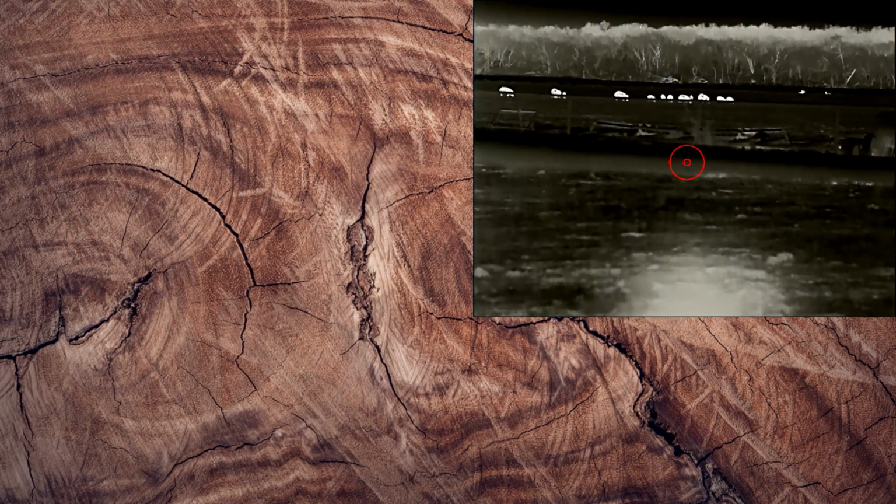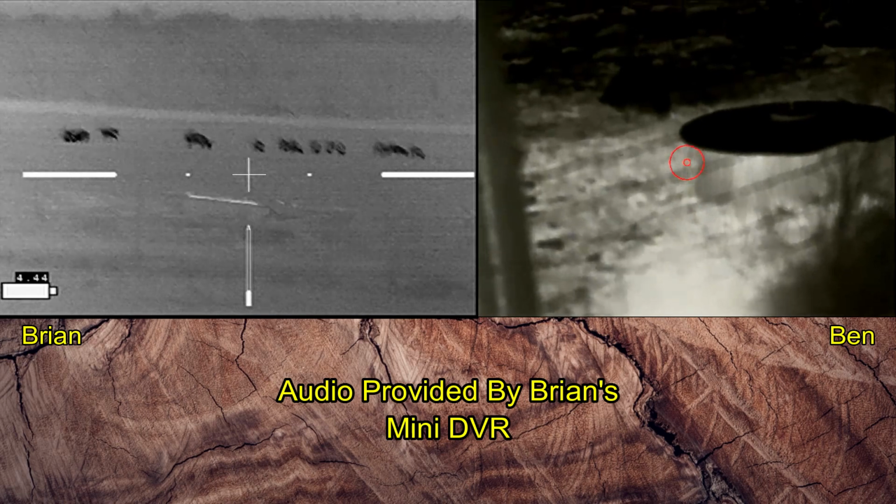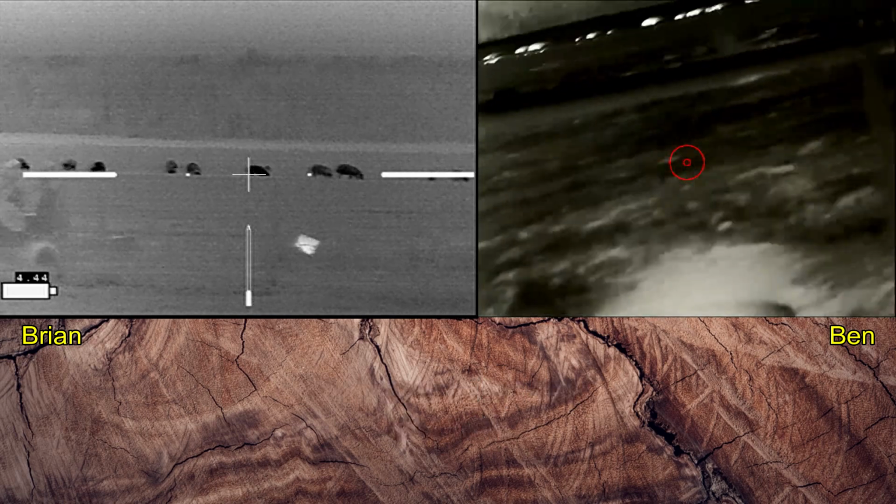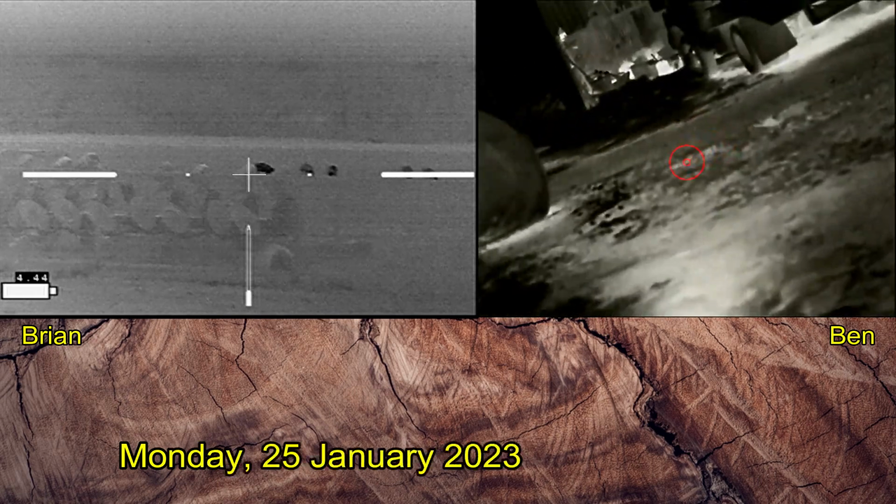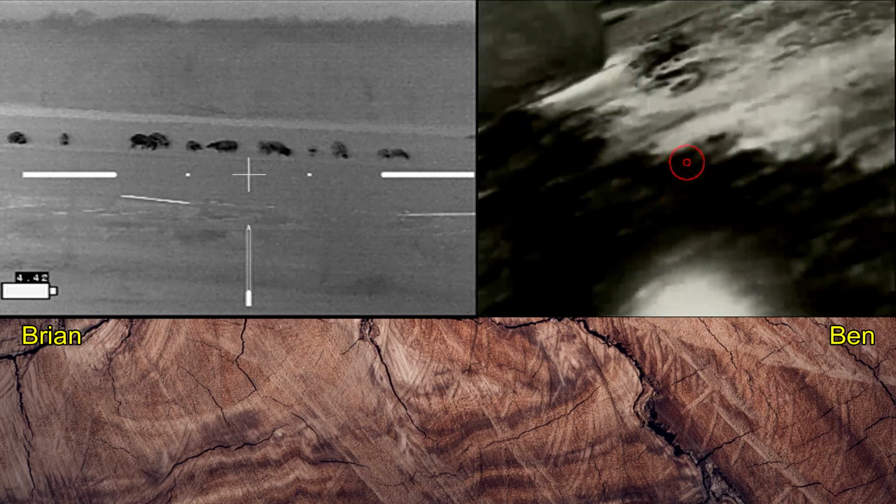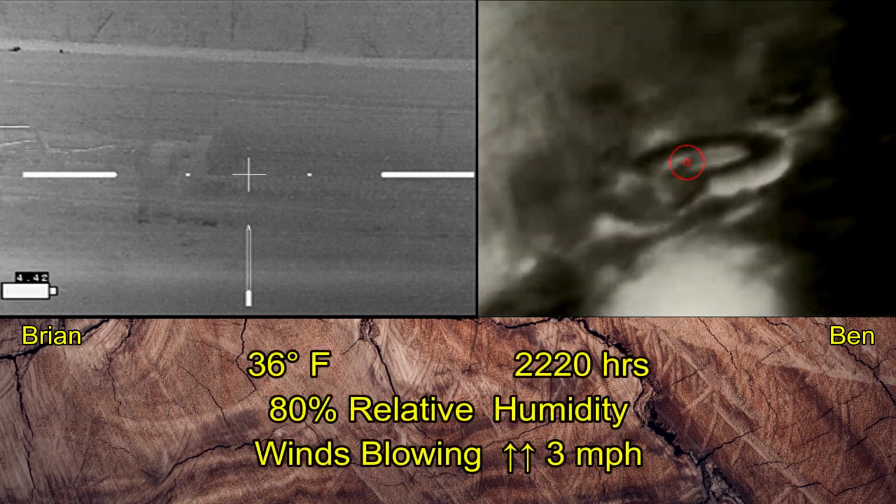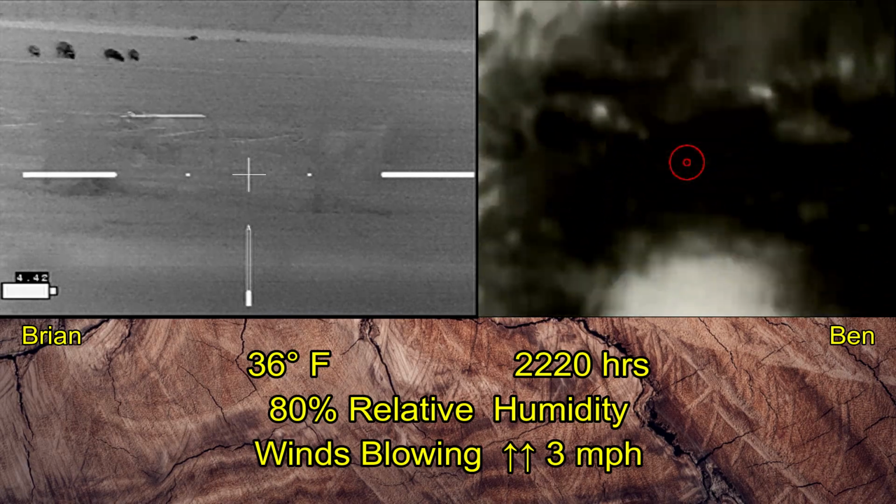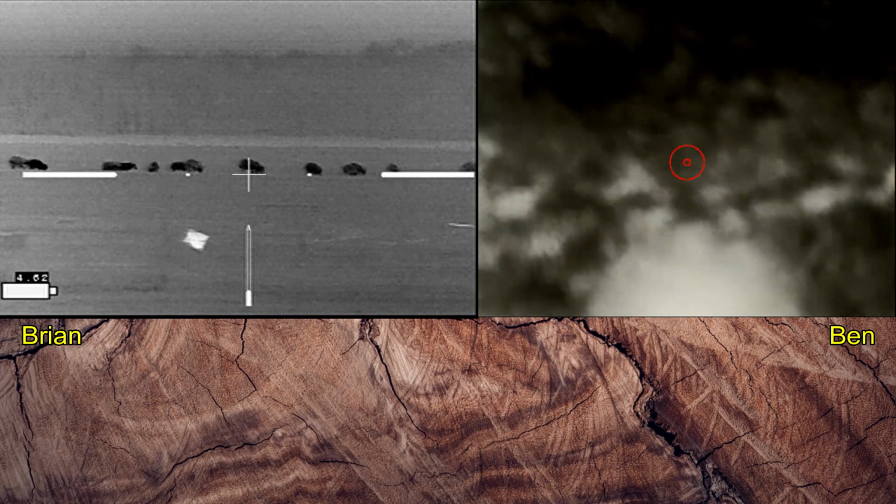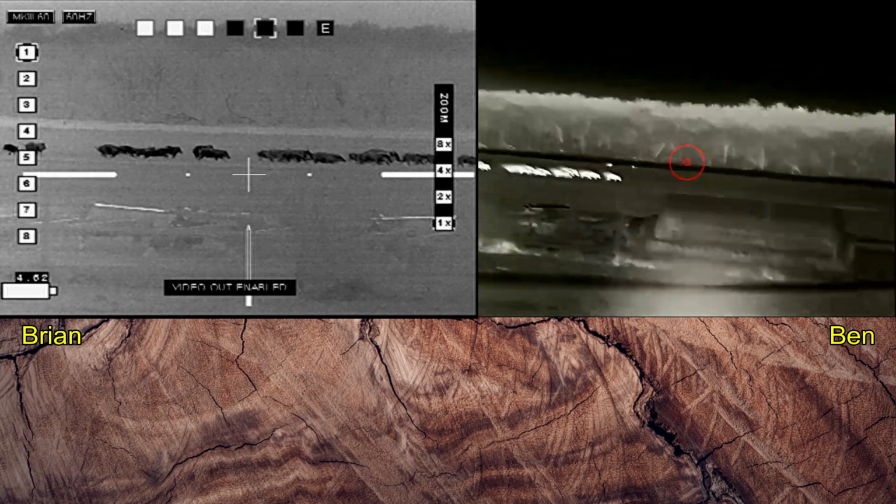Now we've moved up in elevation. We're still in the marshalling area. We haven't moved very far, but we're on a high spot. And there are the hogs. We can't get any closer because of all the lights in the barnyard. And you don't want to swing on this farm equipment. And I'm cautioning Ben about the equipment. We would like to get closer. This may be a one or two shot thing. But we are completely illuminated, and the hogs have taken off running on us.